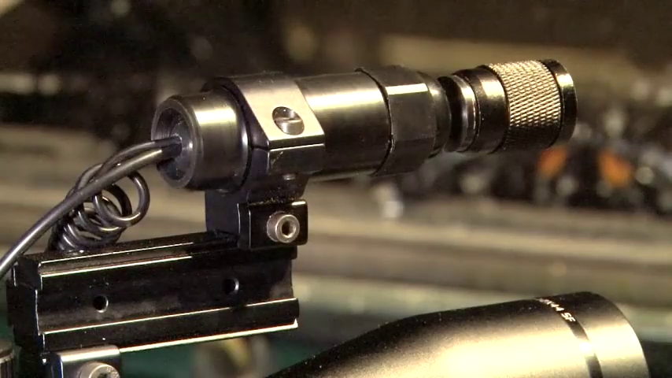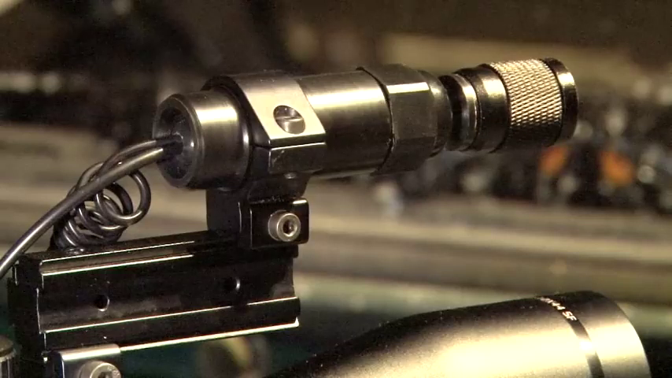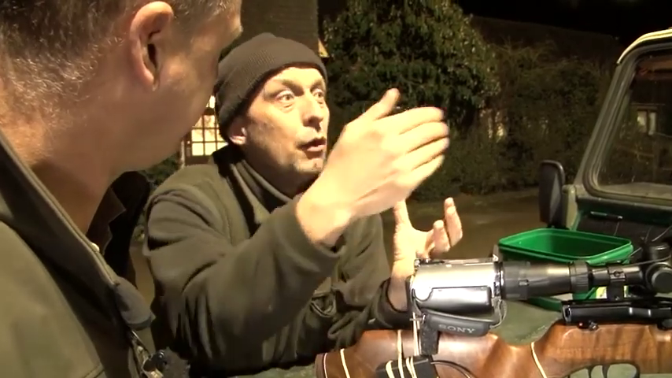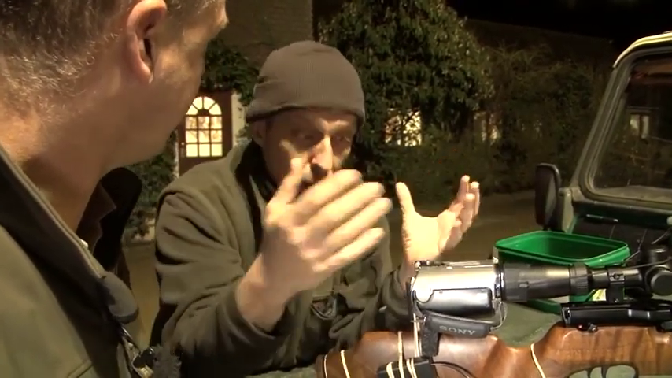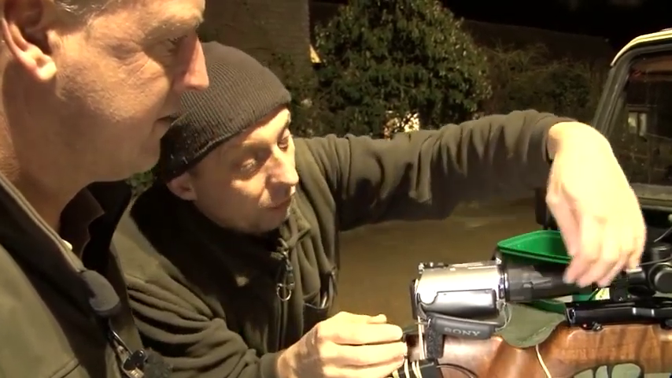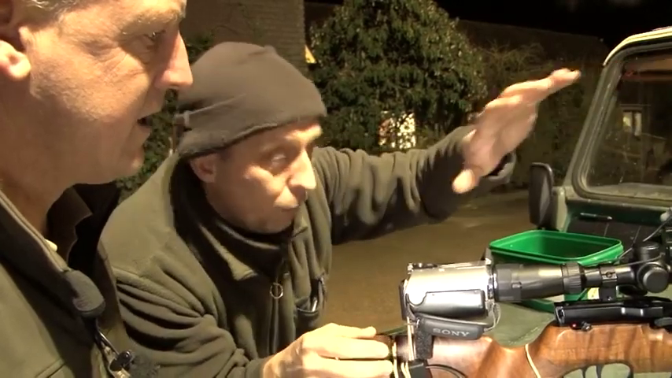Okay. Now it does have its own infrared illuminator on the side here, which you would use if you were filming people standing 2 or 3 meters away from you. That's pretty much as good as they get. Now, obviously, if we do this in there, it just gets lost, and you can see it's tucked behind so much stuff here. It would never get out there.